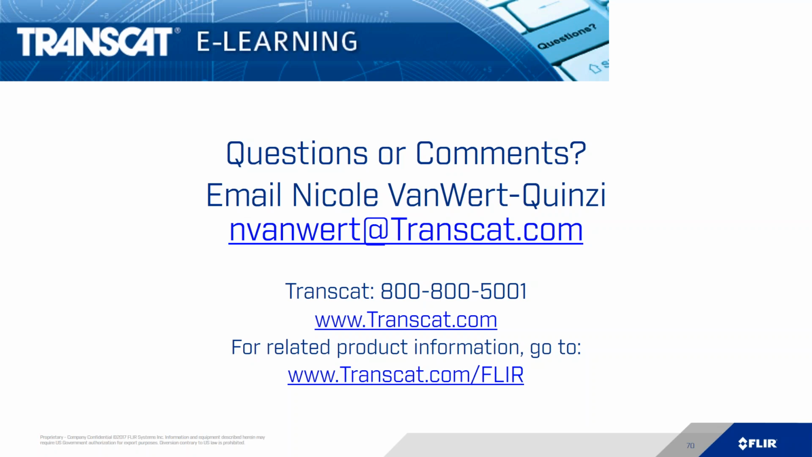Once you get your camera, you now are working with a calibrated camera. After a year, we recommend you send it back for calibration. It's not necessary. You can also check your own calibrations. All you need to do is look at a known temperature source. If you feel confident enough to accomplish that, if it measures within the accuracy spec of your camera, you're good to go. If your camera is giving you some false readings, you may want to contact your manufacturer and have them calibrate the camera for you and send it back.